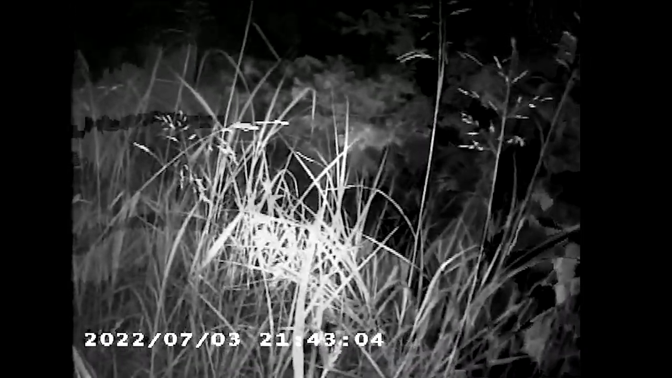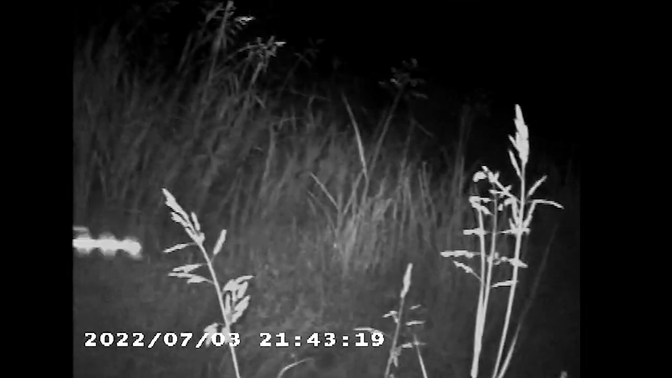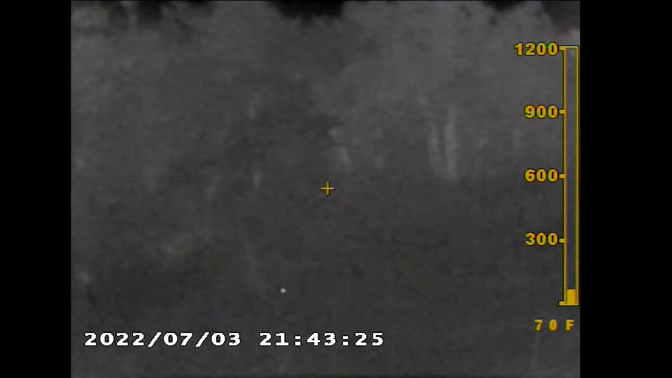I kind of pan back to the north. I did this narration here too because there was a lot of fireworks, believe it or not, going off in the area. The mics on this infrared thermal camera are not the best, so you do hear the crickets, but it's just real poor sound quality. So I decided to do narration. So I'm panning around. There we go. I'm back to thermal.